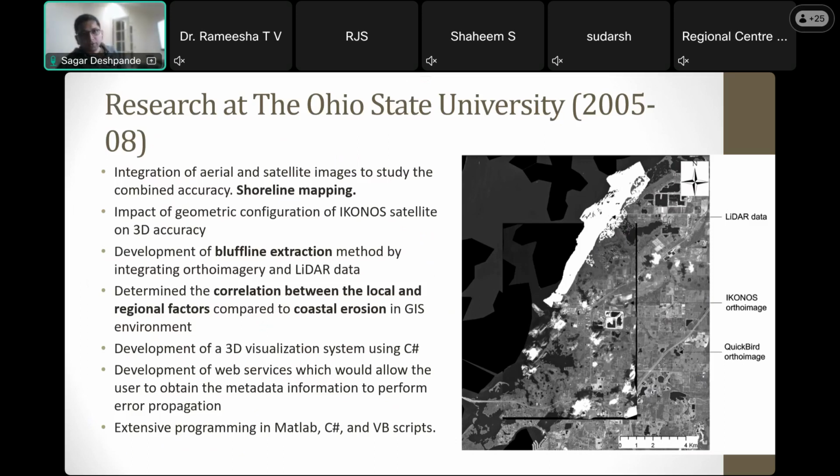Then I did bluff line extraction; I developed a method for it, which I'll also talk about briefly. Then correlation of local and regional factors for coastal erosion, presented at the ISPLS conference, and development of a lot of tools. Those 3 years my research was really active, and I was really into a lot of things.